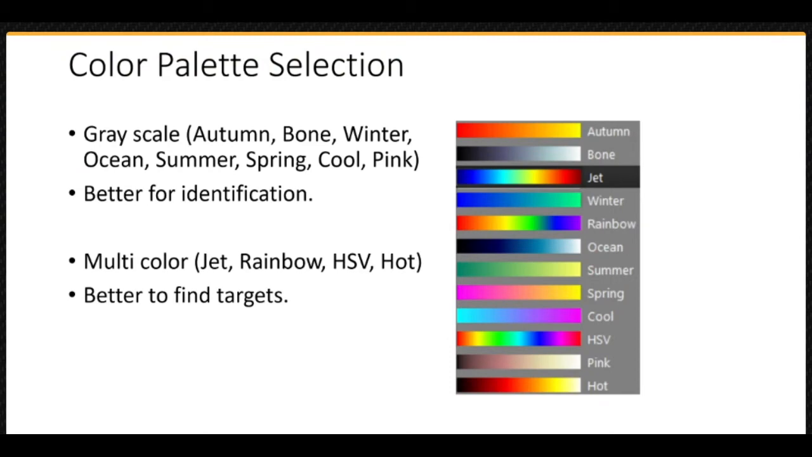The software allows the user to select different colour mapping palettes. The selection is based on personal preference, but there are some guidelines depending on your objectives. You will see there are two basic categories of colour palettes: grayscale, or fading from one colour to another, and multicolour. Both of these are identified and categorised here.